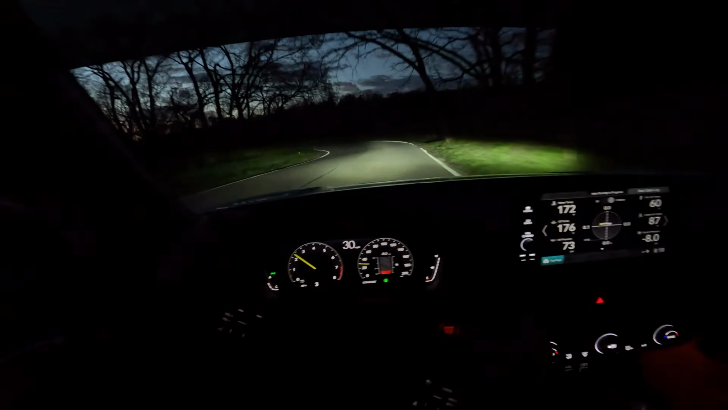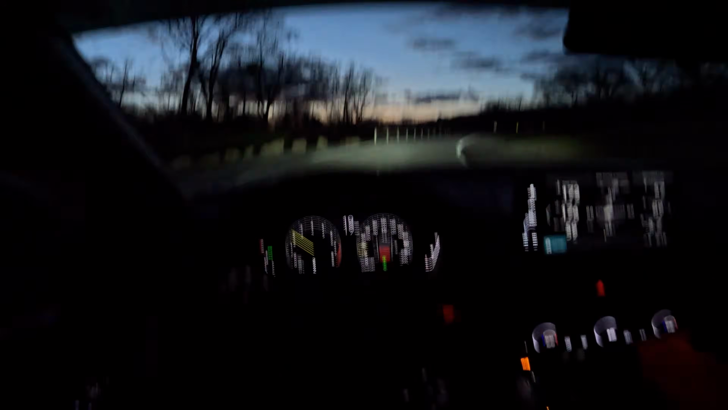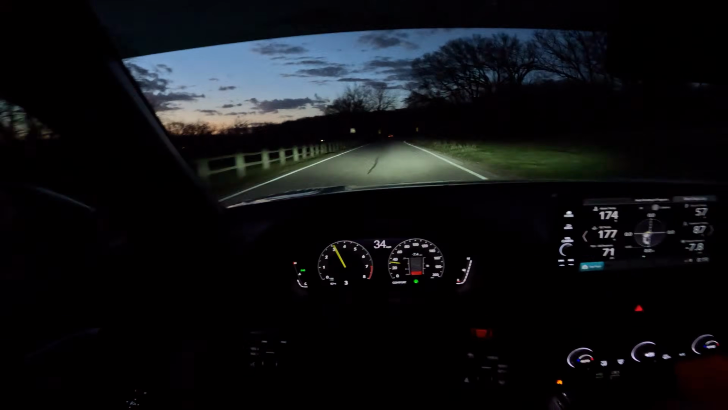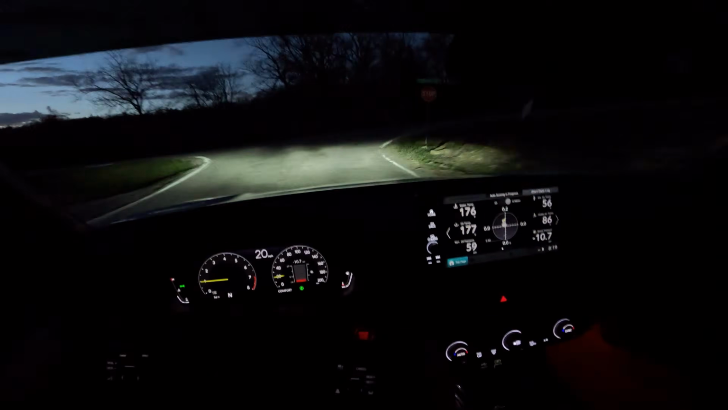It's an easy car to drive. So if you're thinking about getting one of these and you're not big on manual transmission, this is the easiest manual I've ever driven. A little bouncy there. Ooh. Little bouncy. We are definitely at operating temperature now.